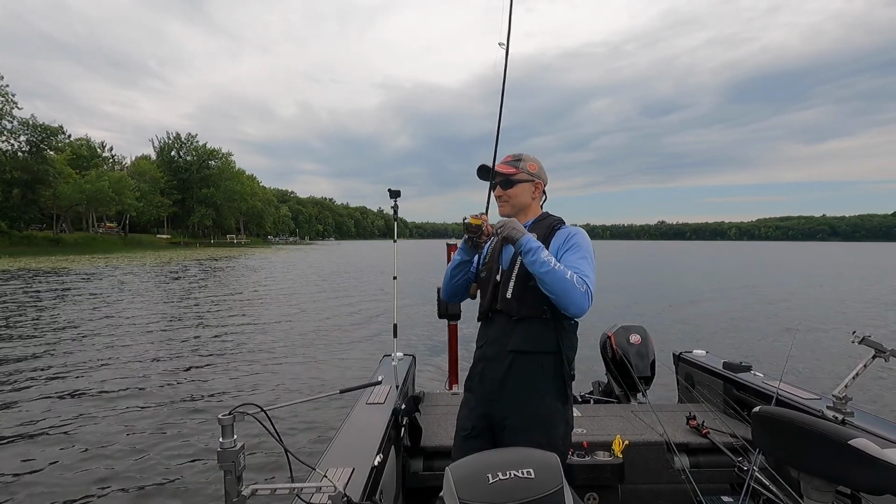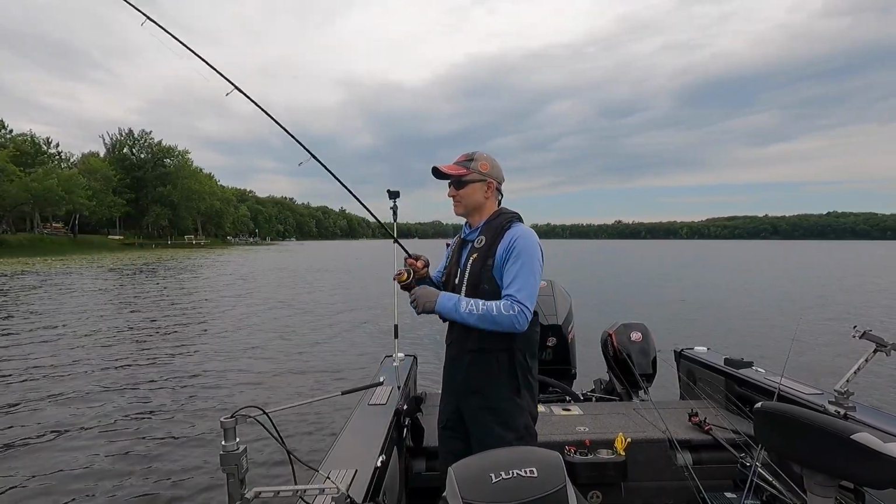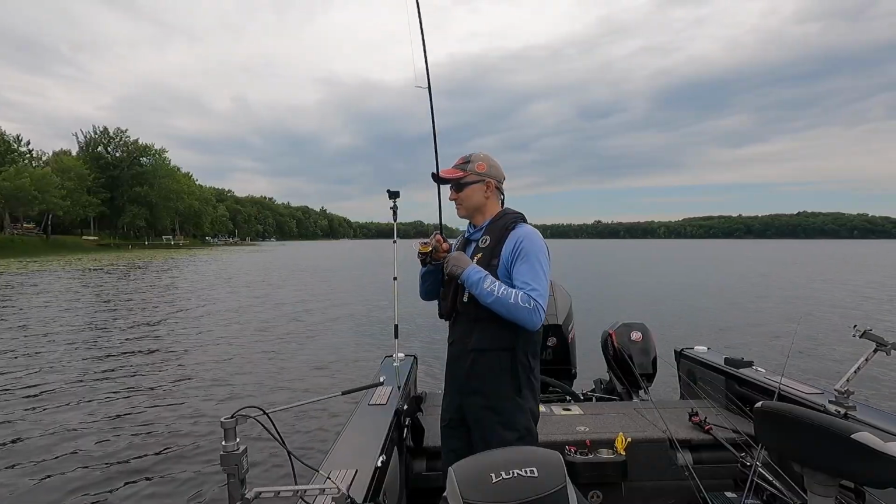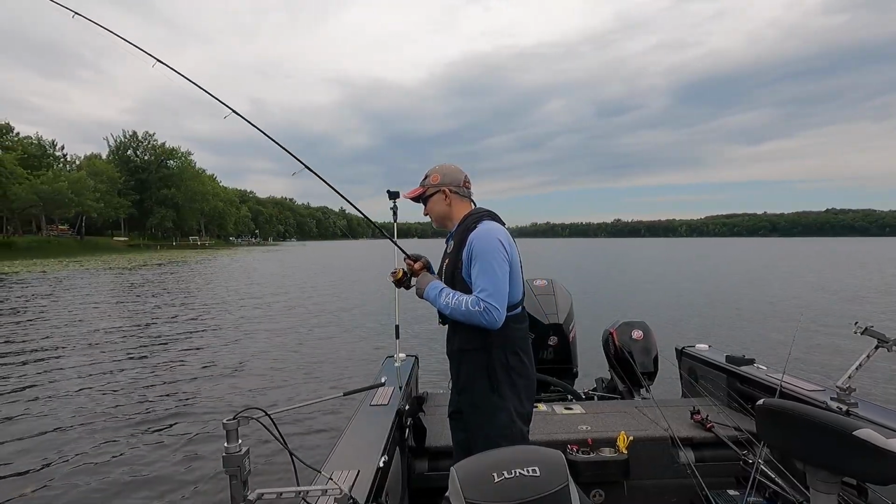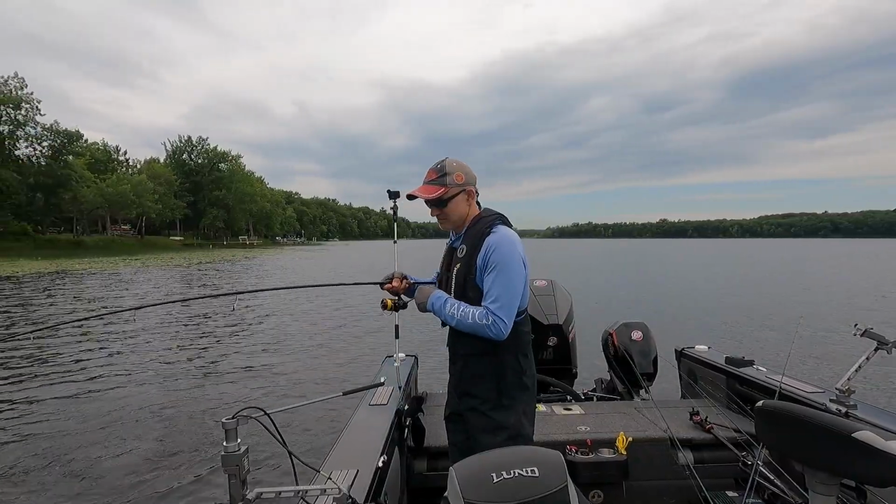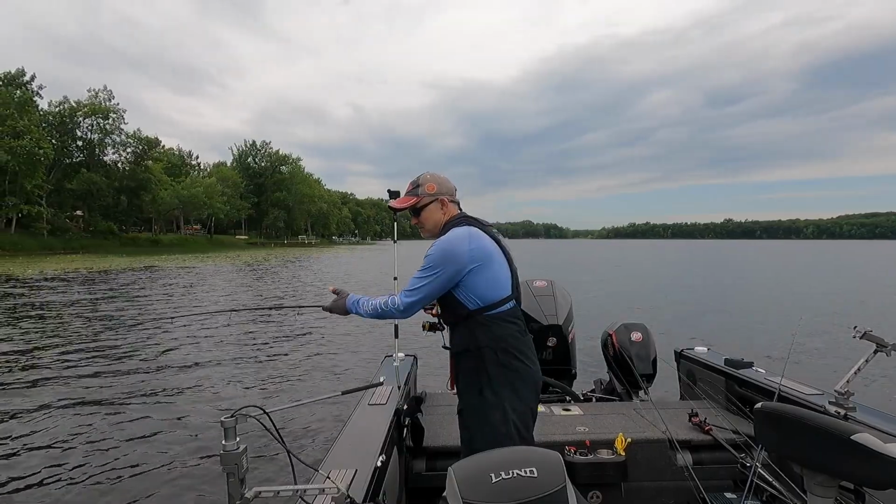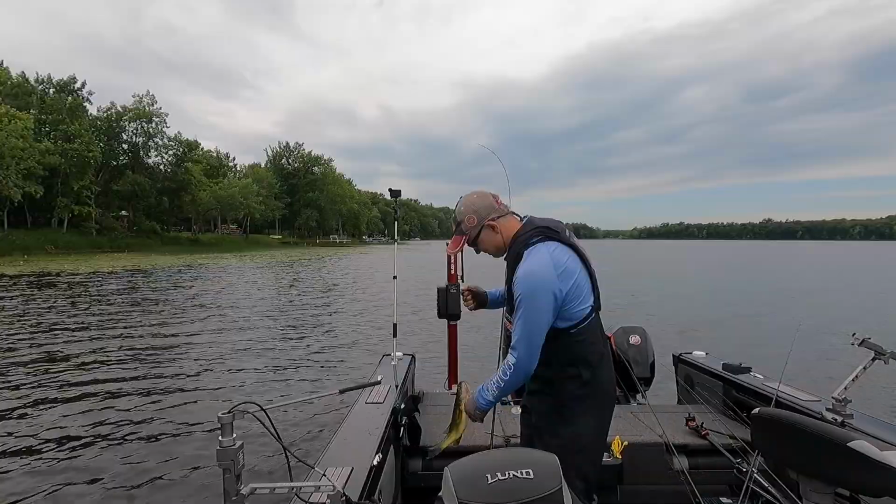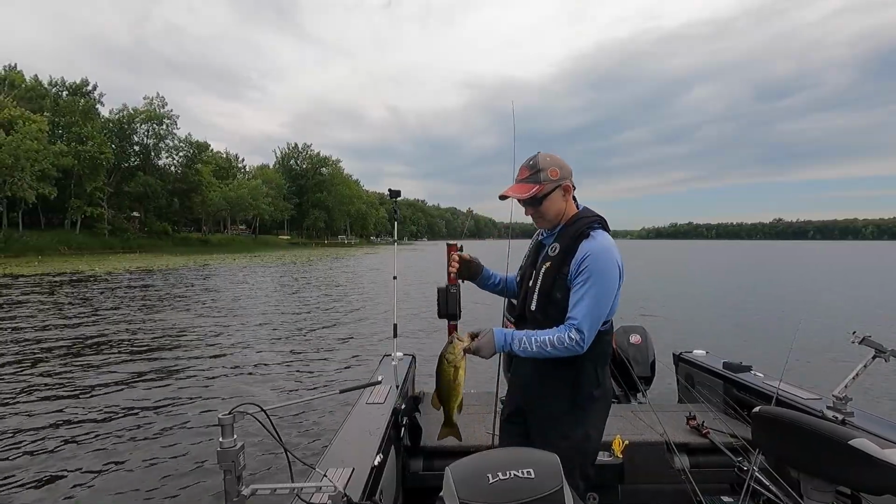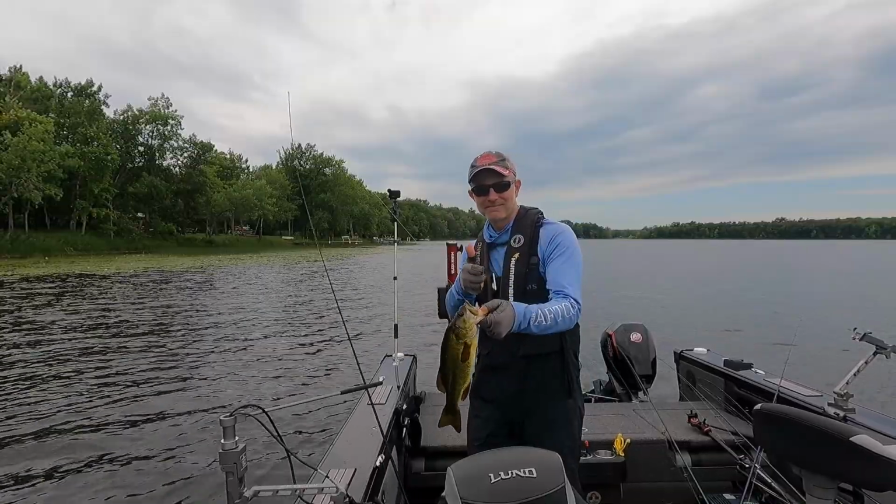Now, the central idea behind presenting the Ned Rig is that less is more. It's hard to fish it wrong as long as you're fishing it slow, right? Little hops, little pops, small movements of the bait. Get it to hover in the water column and slowly fall down into those, today, these little nooks and crannies in the weeds where the fish are holding.